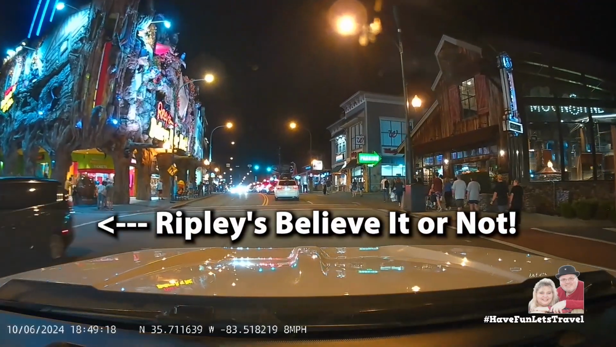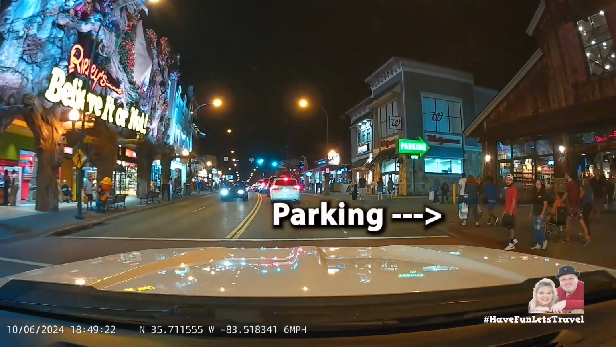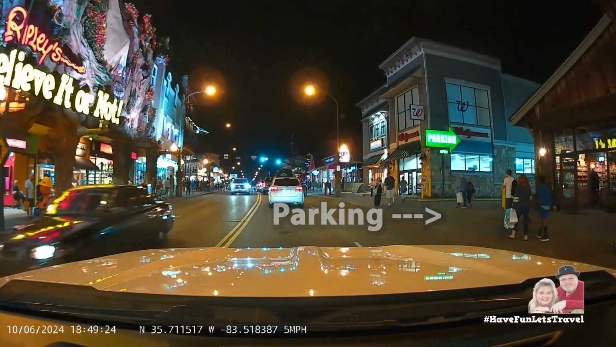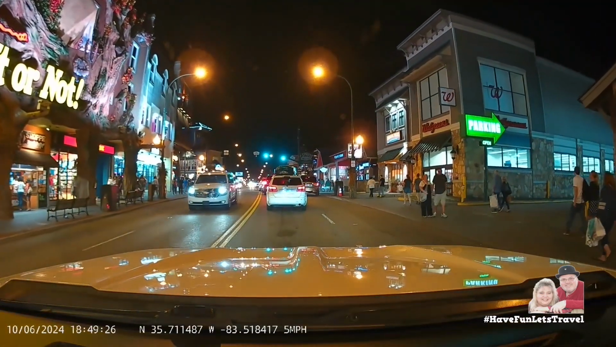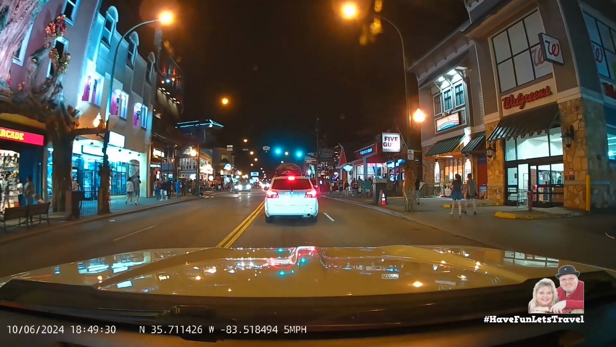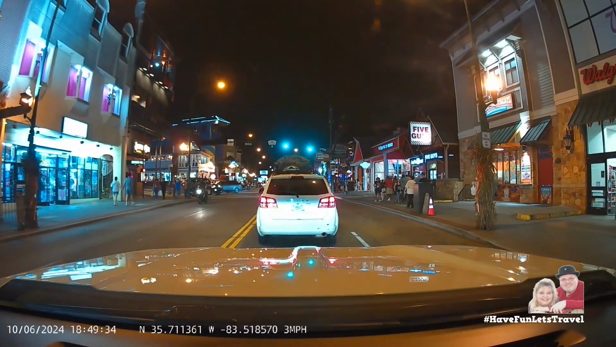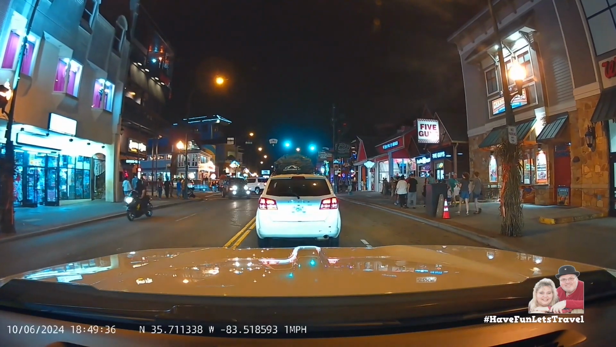Check out Ripley's Believe It or Not here. This is one unique building. As you saw in Pigeon Forge, even though today is Sunday, people are out everywhere having fun.